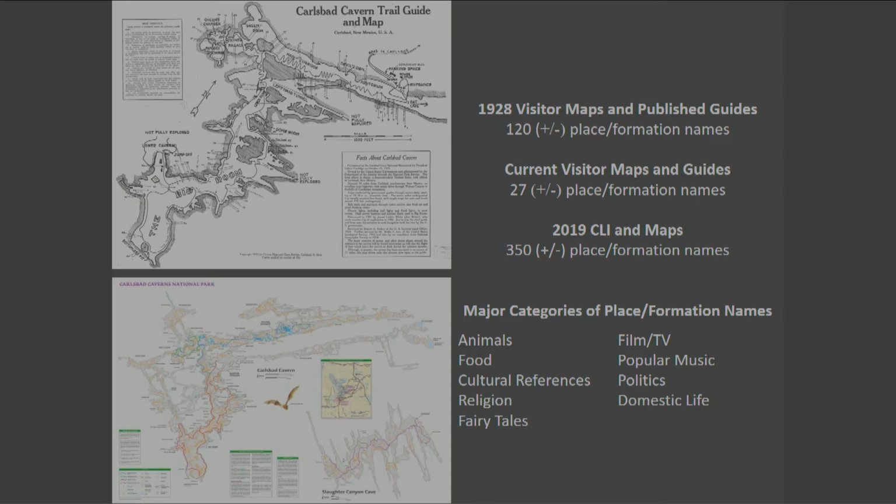And they're inspired by a wide range of topics, including popular music, film, politics, religion, fairy tales, etc. Two documents, for example, this is one of them, published in 1928, feature over 120 named features, more than any other published source until the publication of our CLI.